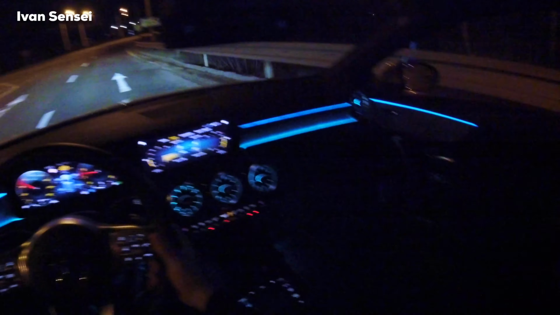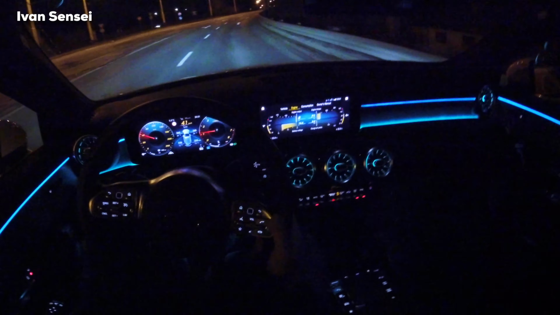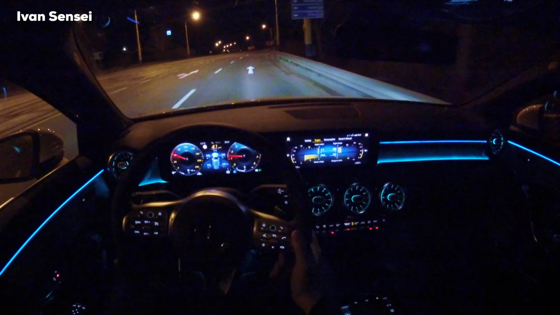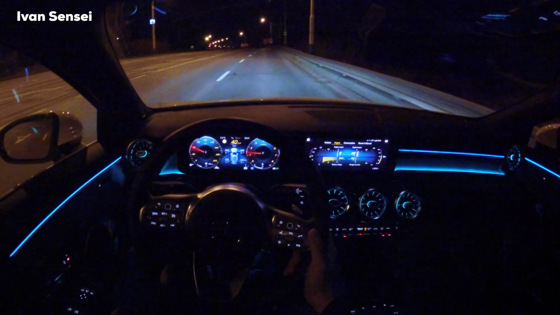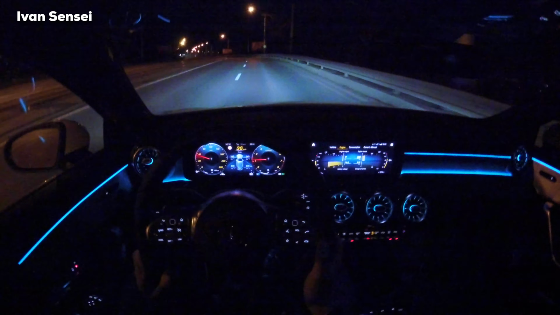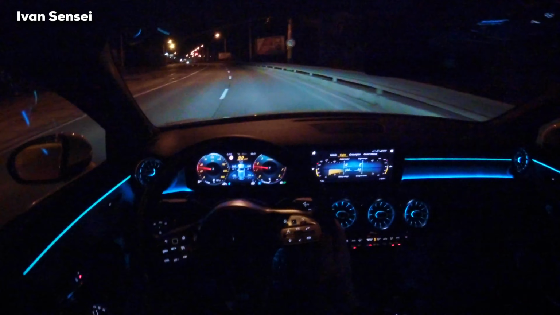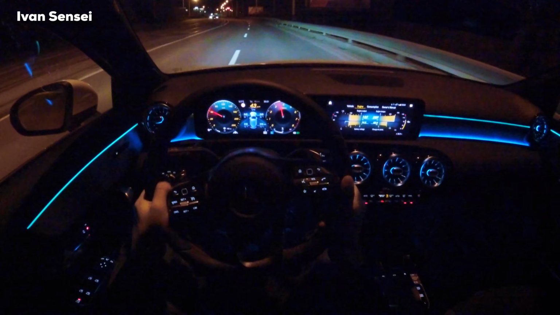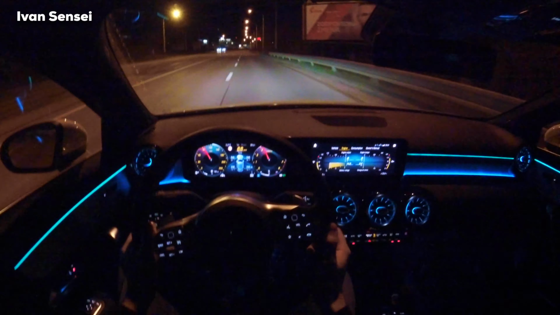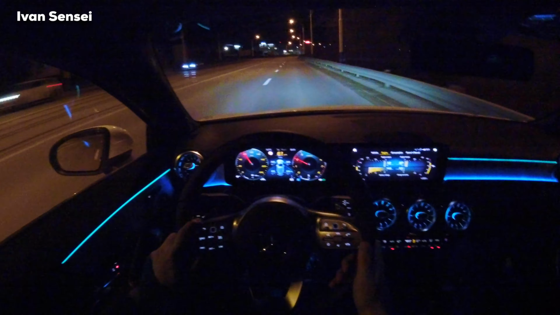So now I'm going like 40. Soon there will be 70. Can try acceleration. Try from 30. Okay, so that was on second gear. So second gear was enough for that, plenty.